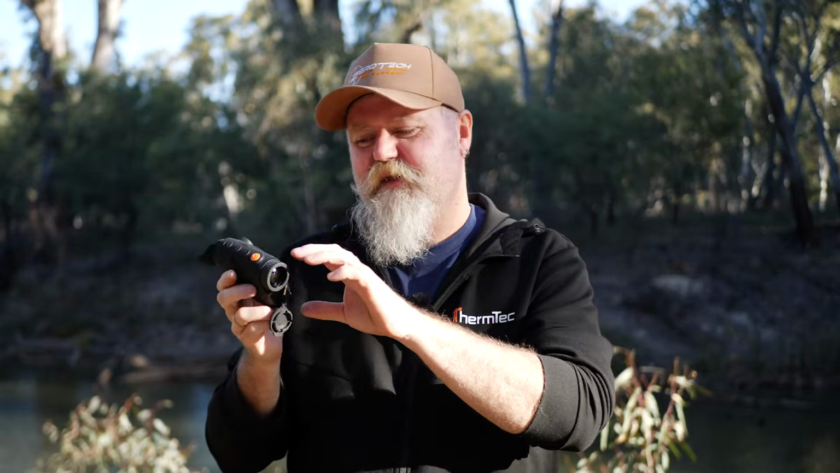So I found it's a bit of a compromise on lots of things, but in all, it was very, very suitable for general purpose hunting out of the car, spotlighting type scenario, or also sticking it in your pocket and going up into the hills. If you're sitting on a gully and on the other side of the hill, you've got distance between 400 metres, say 800 metres or 1,000 metres, if there's deer over there bedded, you're going to see them with this.